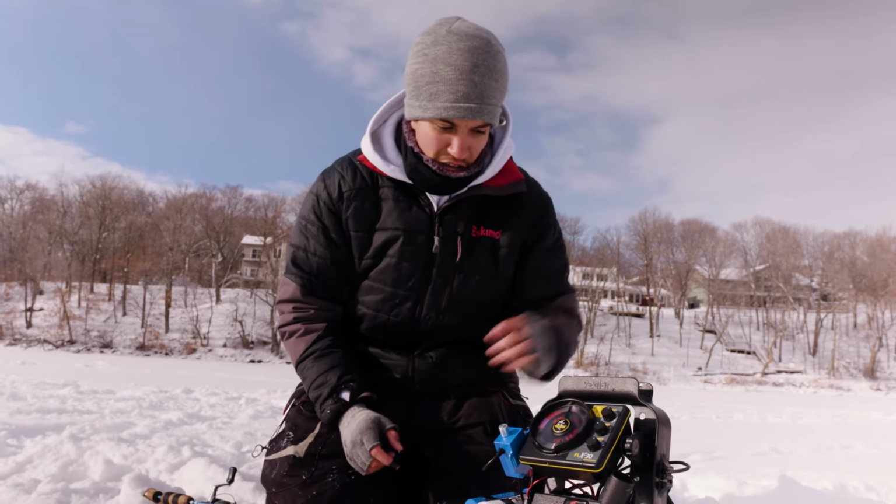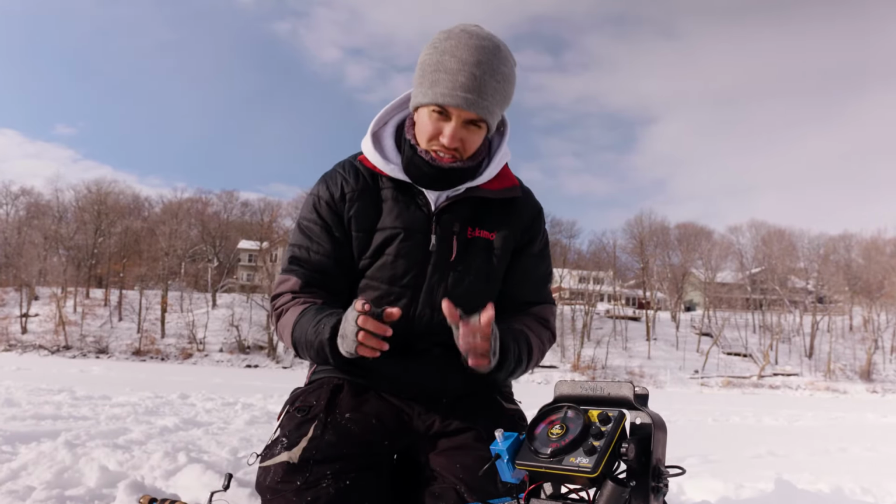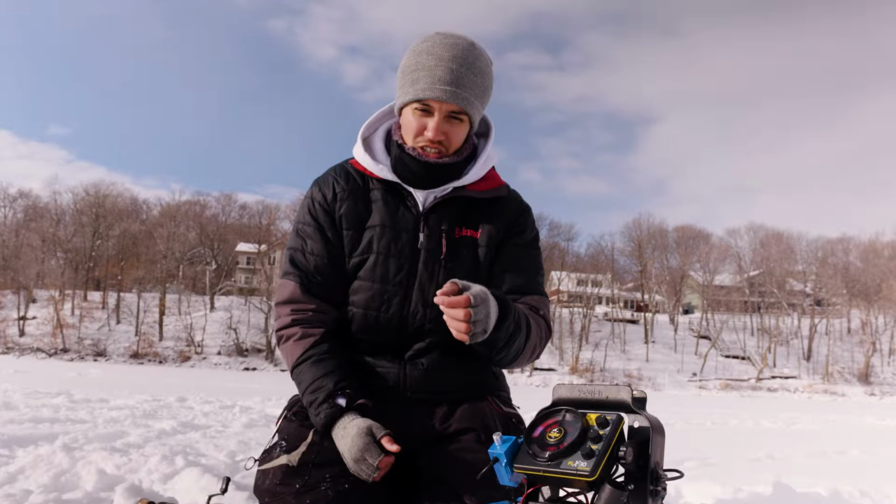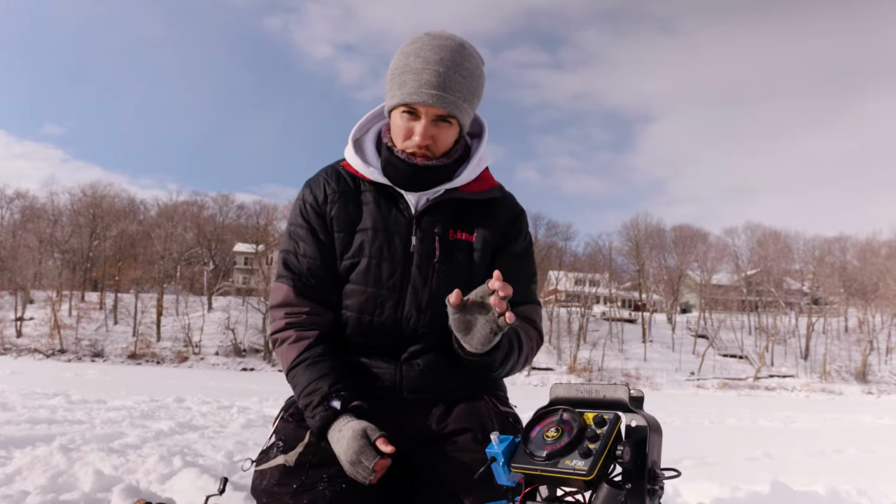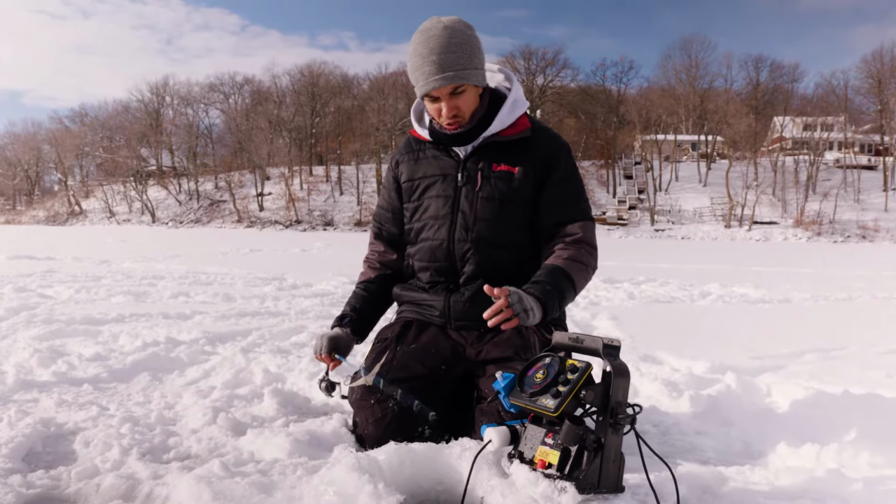Something to keep in mind, if you have your gain turned all the way up, you have a fish come in, hit you, and you reel up, and it's a little tiny bluegill, that might let you know that you need to turn your gain down so fish size falls a bit more accordingly. One of the most important features that comes with many Vexilar units is going to be your zoom mode.